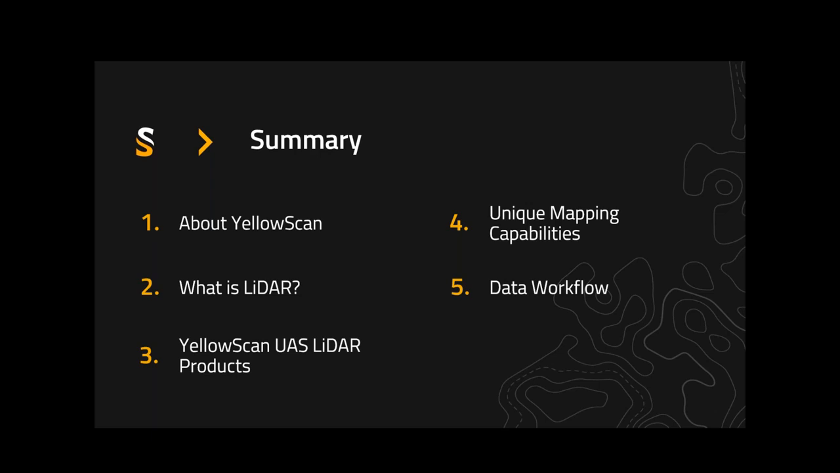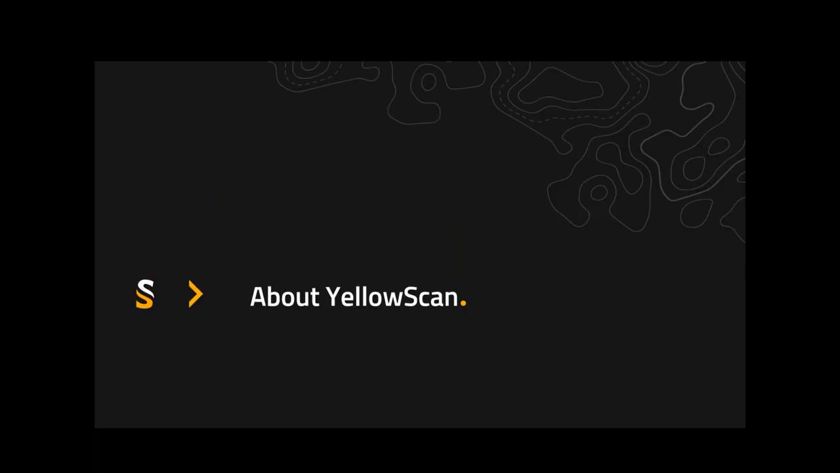What I want to do is show a quick summary, a little bit about YellowScan, nothing too heavy. For those that are new to LiDAR, just a couple of slides about what we're talking about, and then a brief overview of a few of our UAS LiDAR products, how those products provide unique mapping capabilities, and then the general workflow of how you would bring that data through the hardware, through our software system, and then to the point where eCognition, and in this case Keith, would take over and utilize those data.